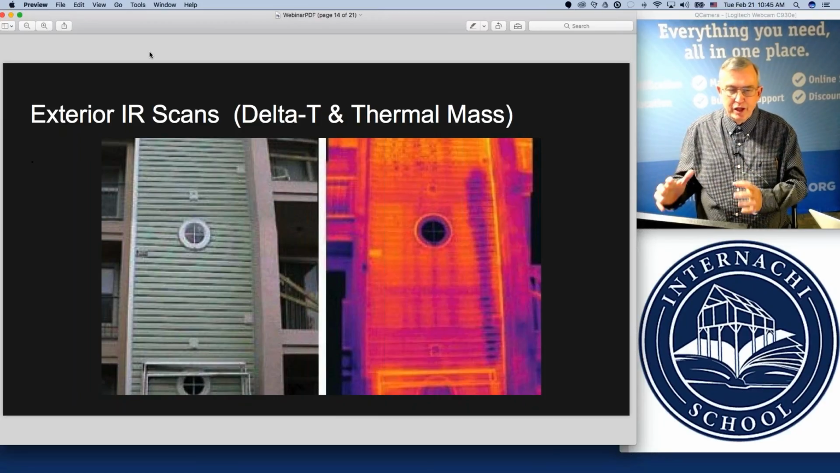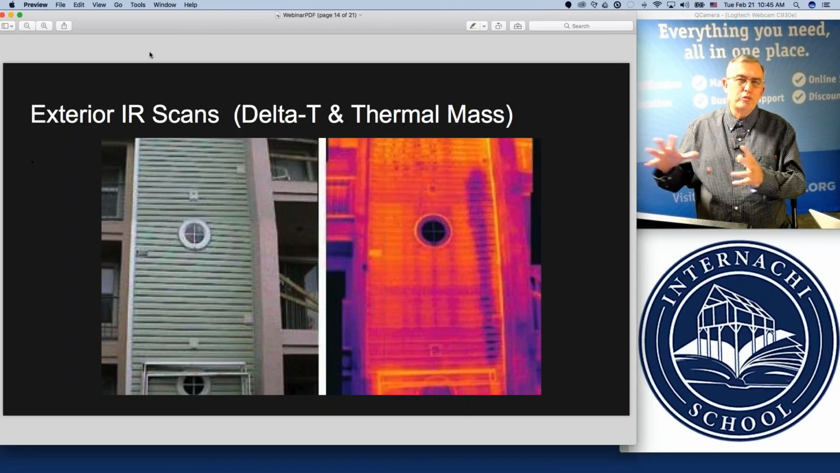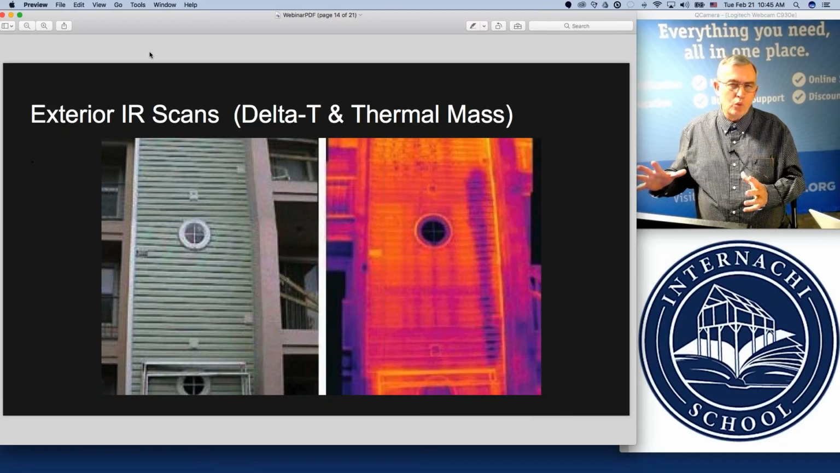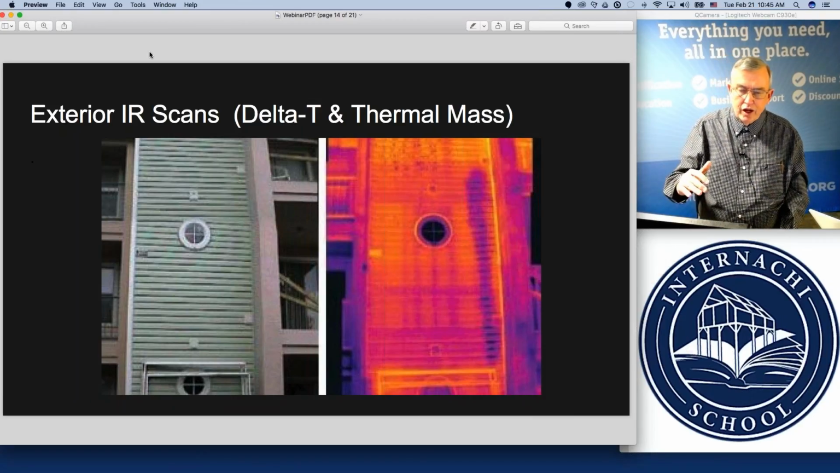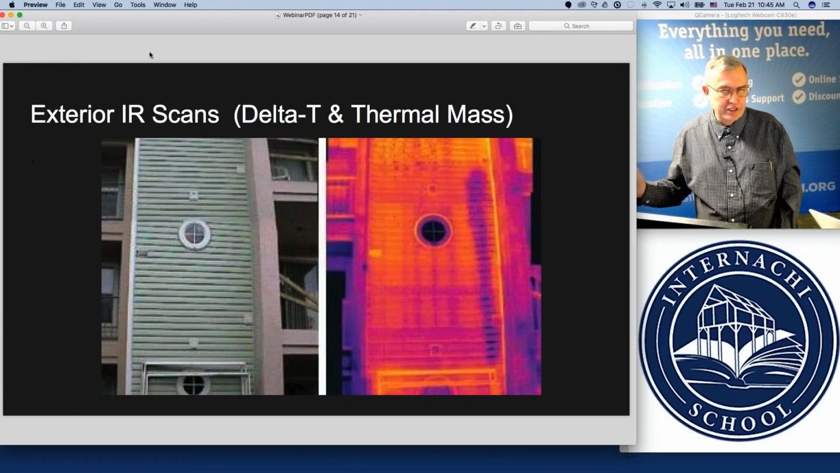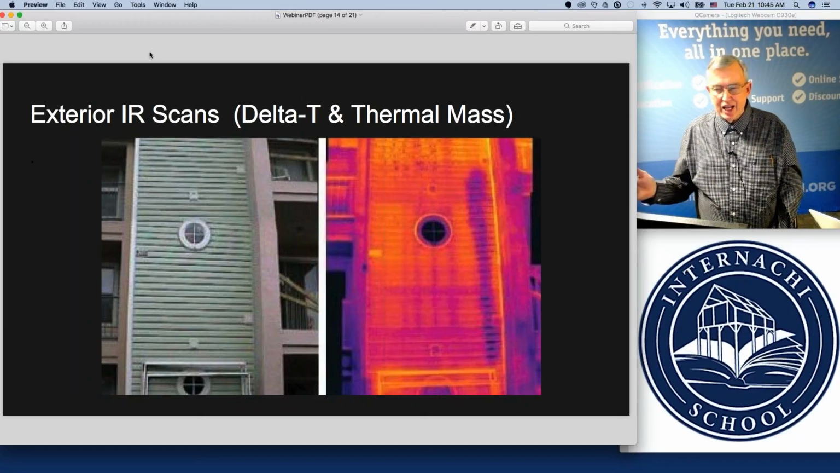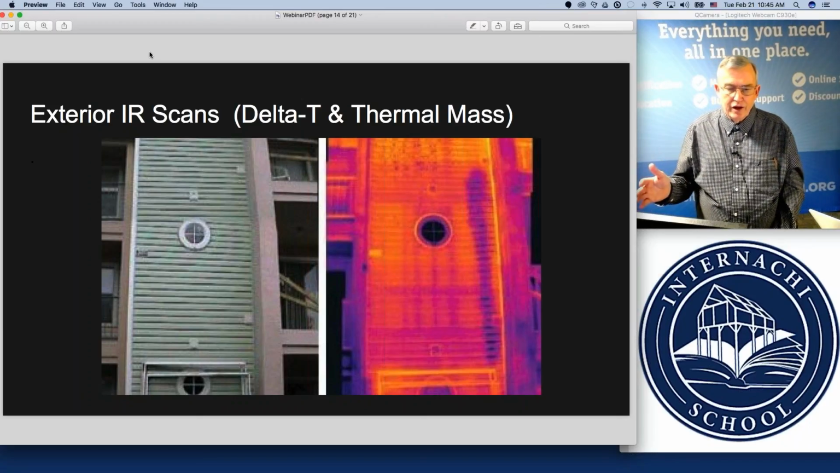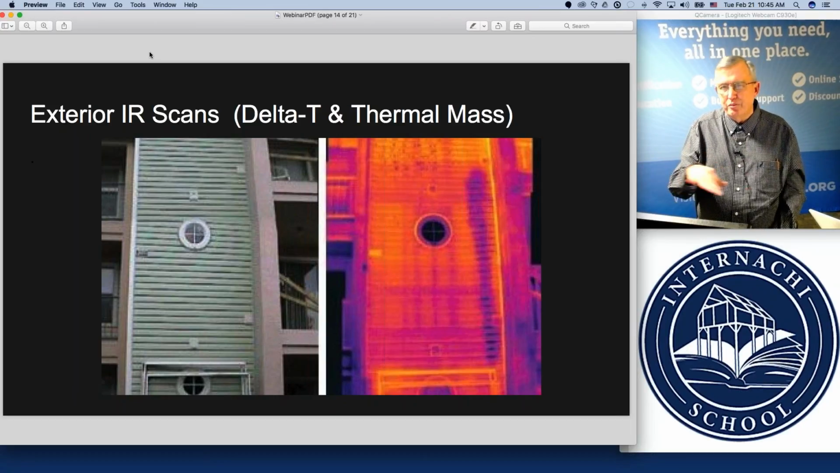So he's learned to manipulate an environment, what we call manipulating the delta T environment, to open up like a 20 or 30-second window to photograph with the infrared camera the location of termite colonies. So you can take that one example and apply that to other types of materials and cladding systems and things that you can and cannot do both inside and outside the building.